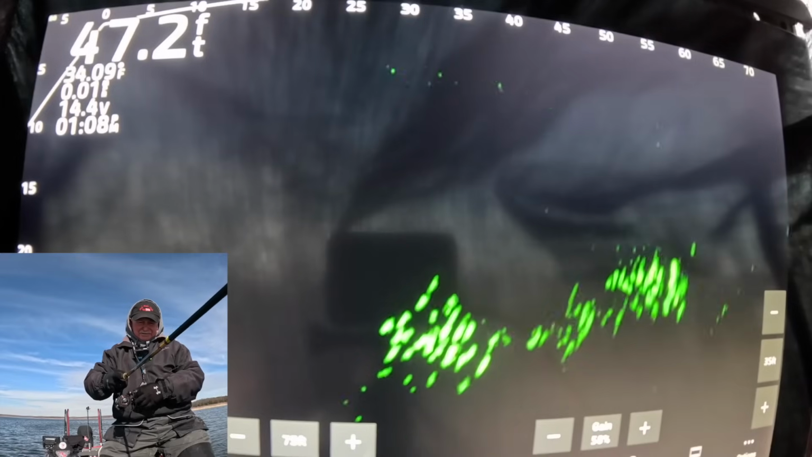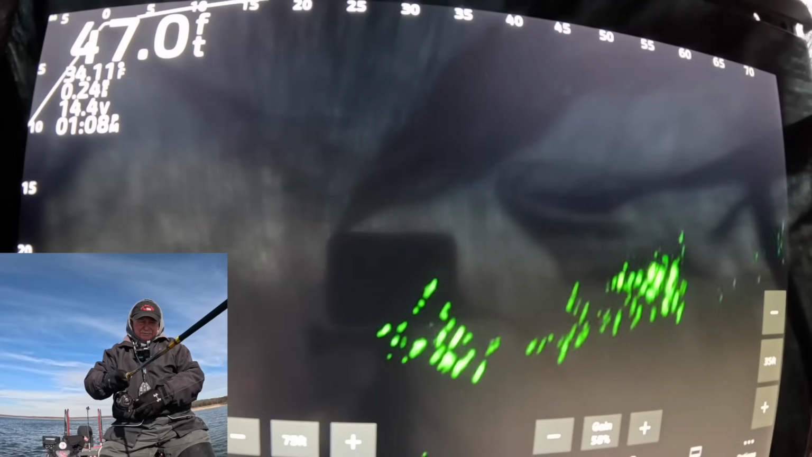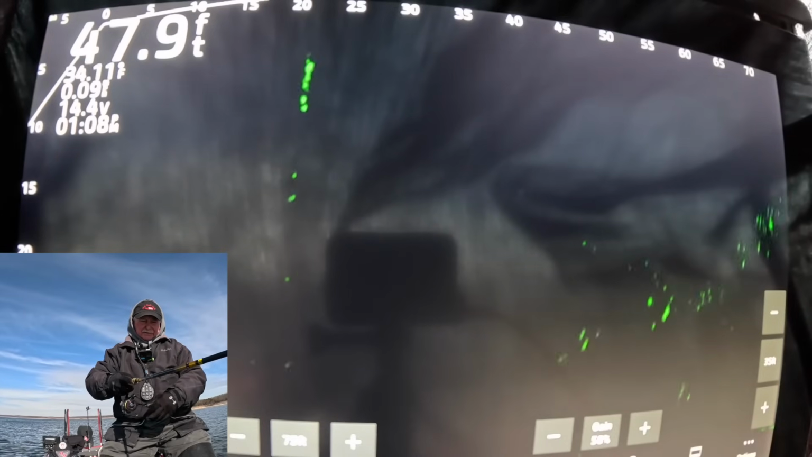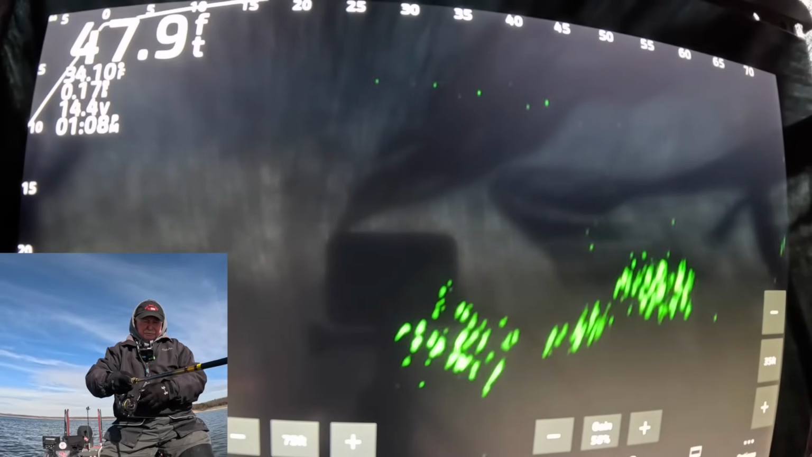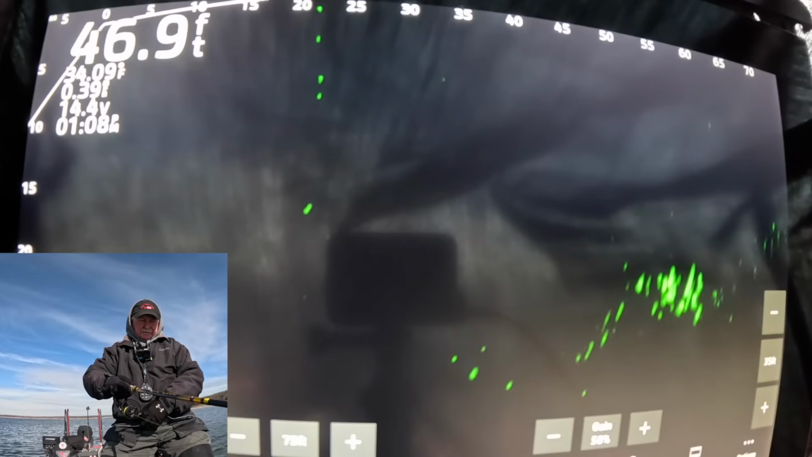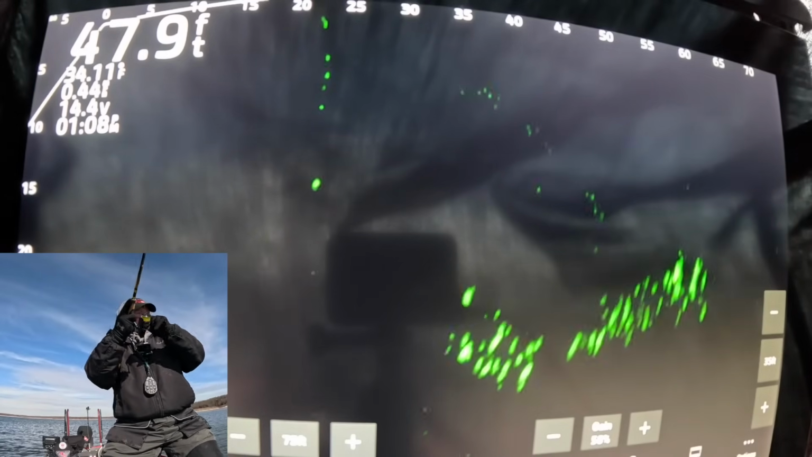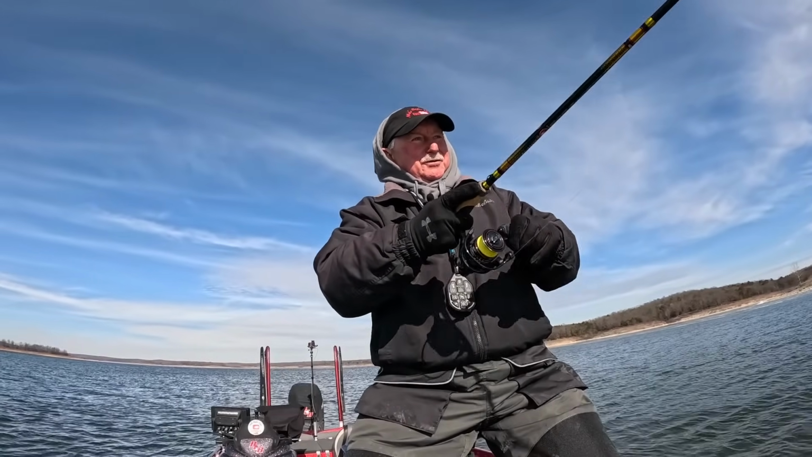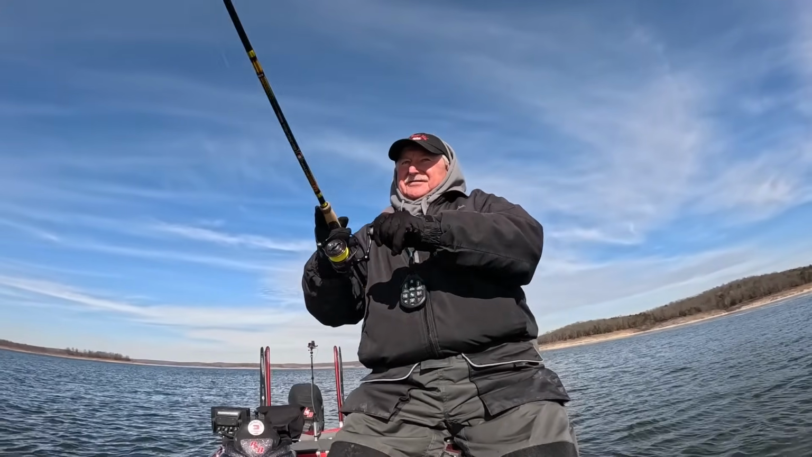I can't hardly see where my line is. I'm right there over them. Here I come. Out there about 55 feet. Oh, there's one. You got it. Why don't I quit throwing to them and go to that one pole? When I can do this and have fun.